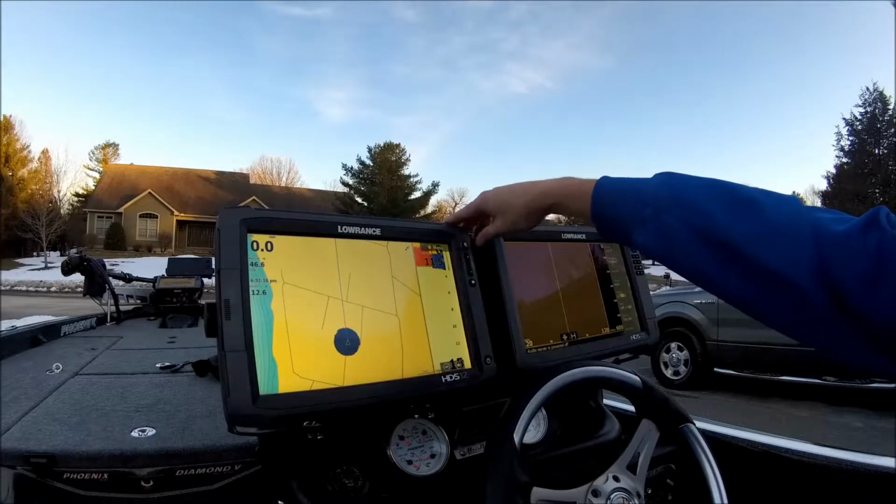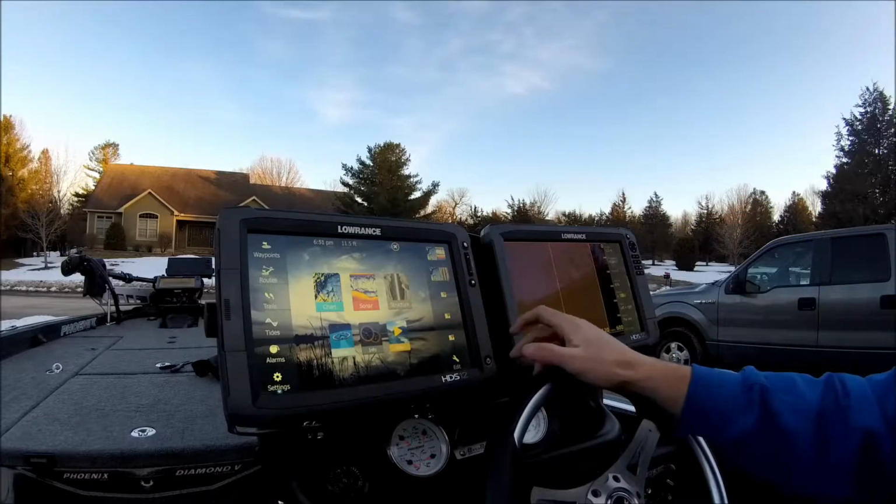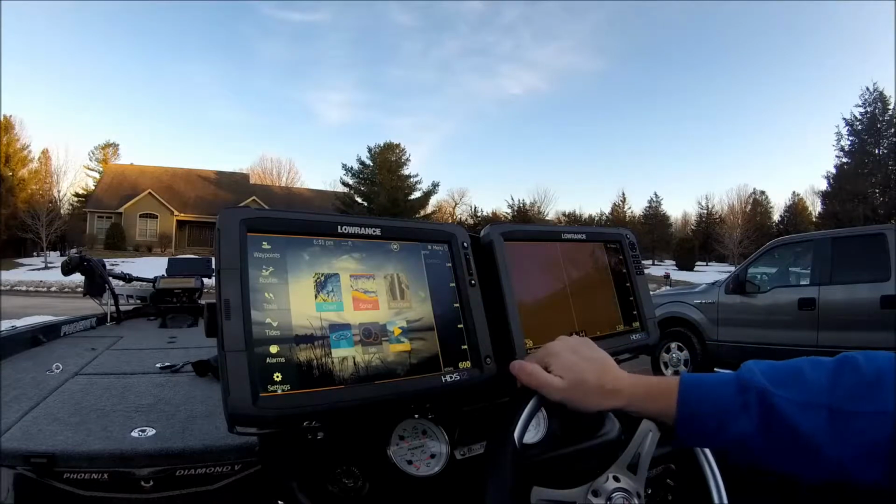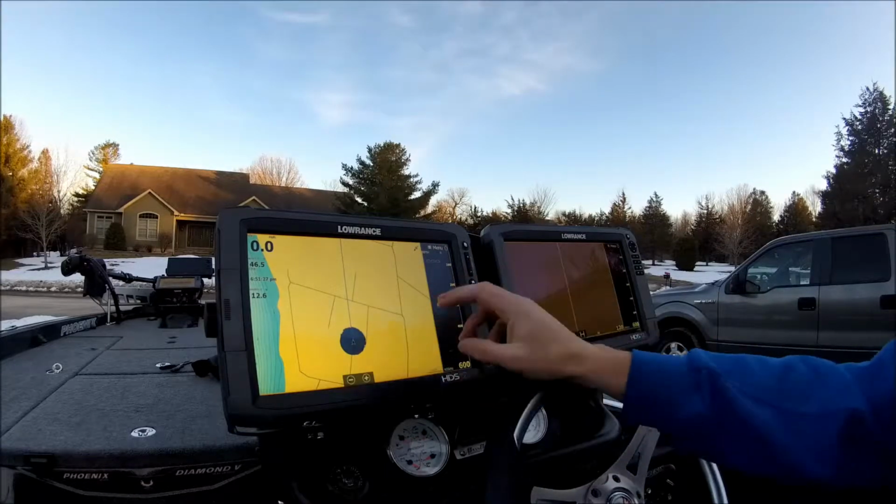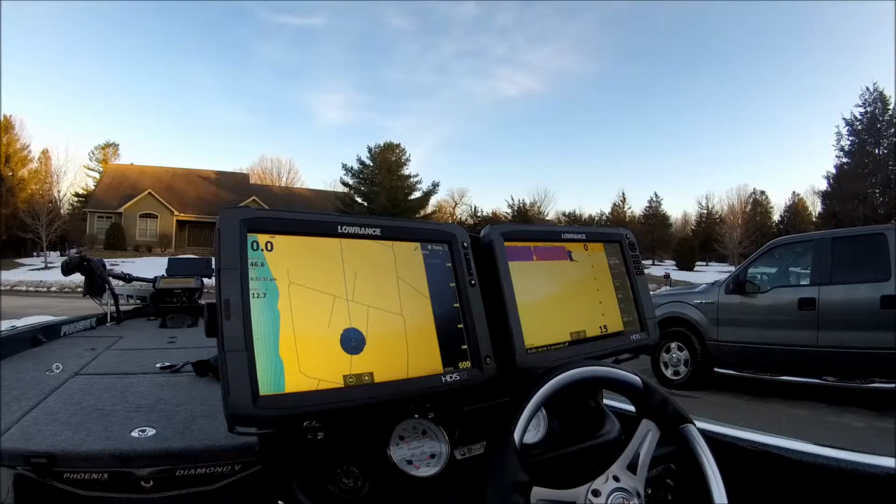If I'm in a tournament, I just want to see down scan, mapping, and sonar, I'll switch over to this screen here, which gives me a big map, a little bit of a down scan, and I might select like full screen sonar on this unit.